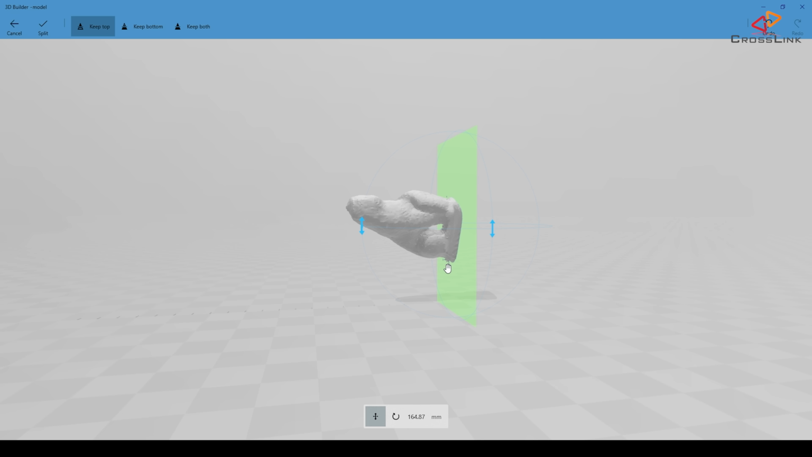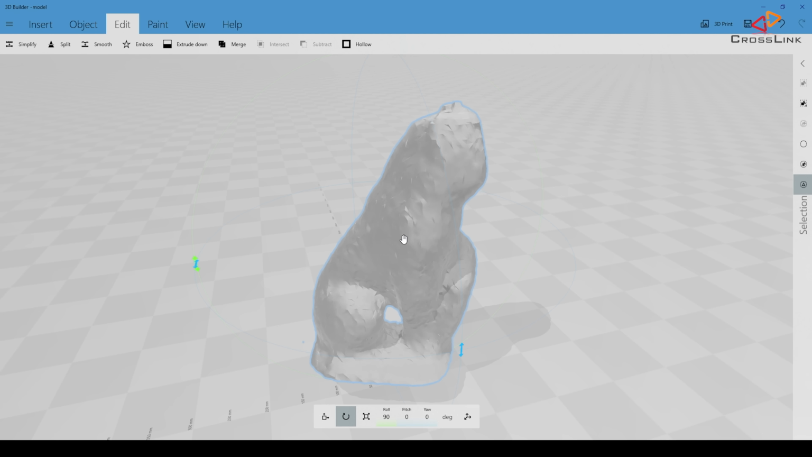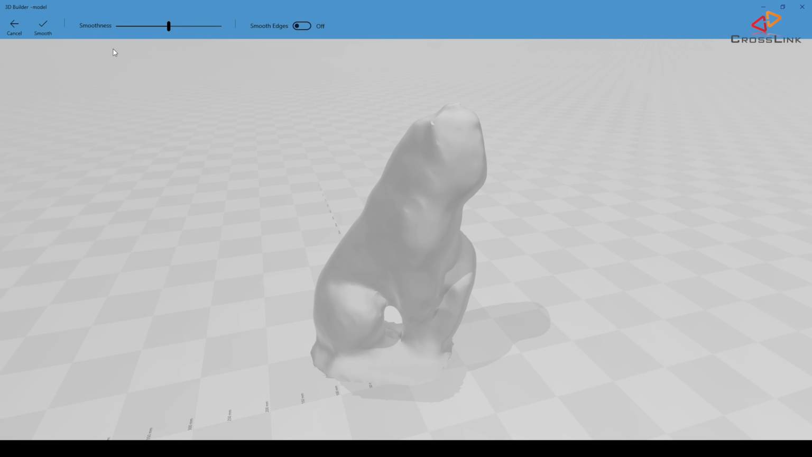And here you can see we still have this little part that I want to get rid of. So I'm just dragging it until it cuts off everything that I don't want. And then I can confirm the split. And finally, probably I want to turn around this object so it stands on the ground. So the surface of this object still looks pretty rough. So you can use the smooth function, but of course this reduces the resolution a little bit.